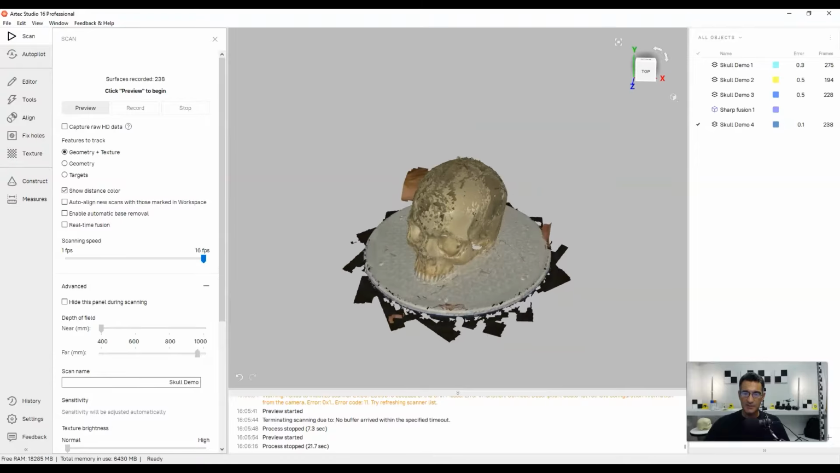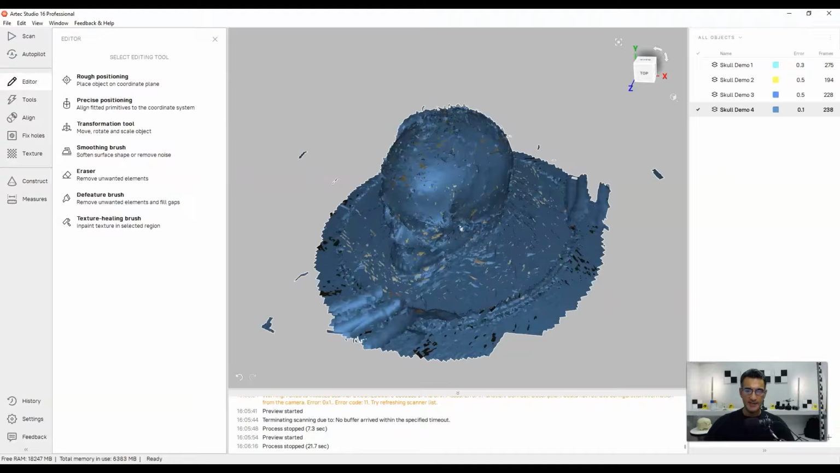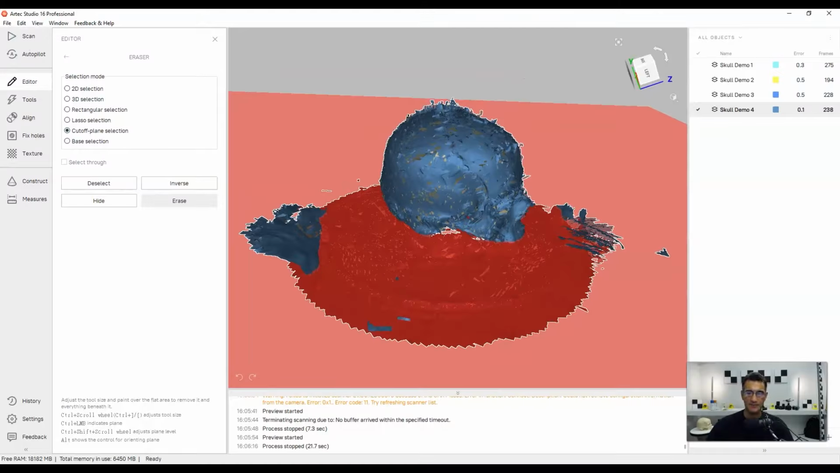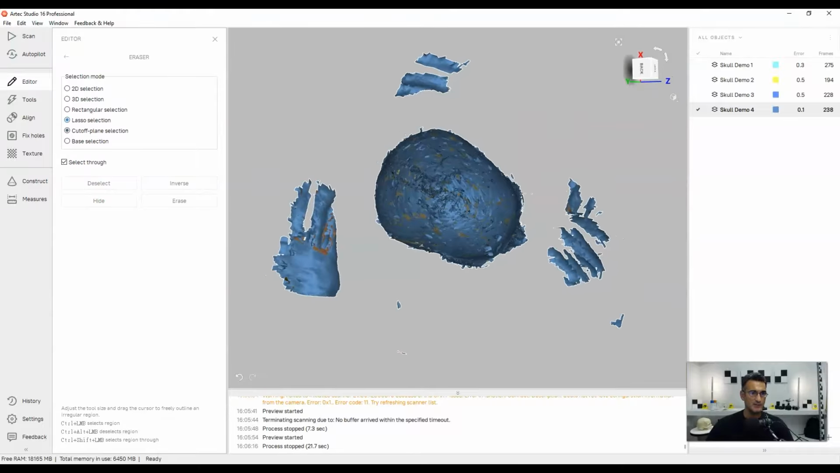So I need to edit this one just like I did before. And I'm going to get rid of this other fusion that's here. So I'm just going to right click on it and go delete because I need to include this 4th one. So in the editor, I'm going to do the same thing. Eraser, cutoff plane. I'm going to select this, just lift it up a bit, and that would be good. So I'm going to erase that. And let's do the lasso selection just like I did before. Like that. That's great. Invert and erase.